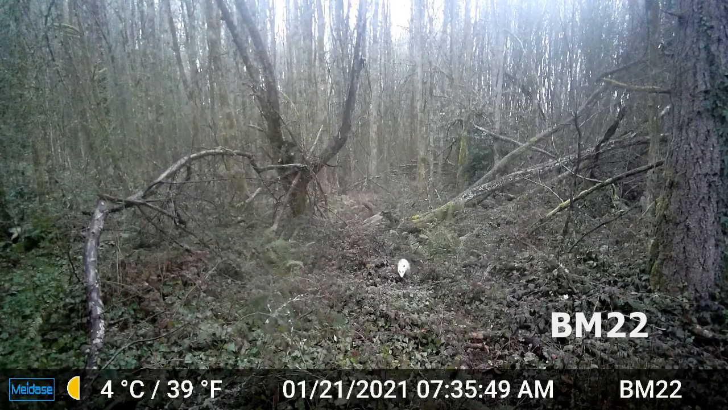Look at the size of this guy. Look how long he is. At first I wasn't sure if he was a possum until I got a good look at him, but yeah,